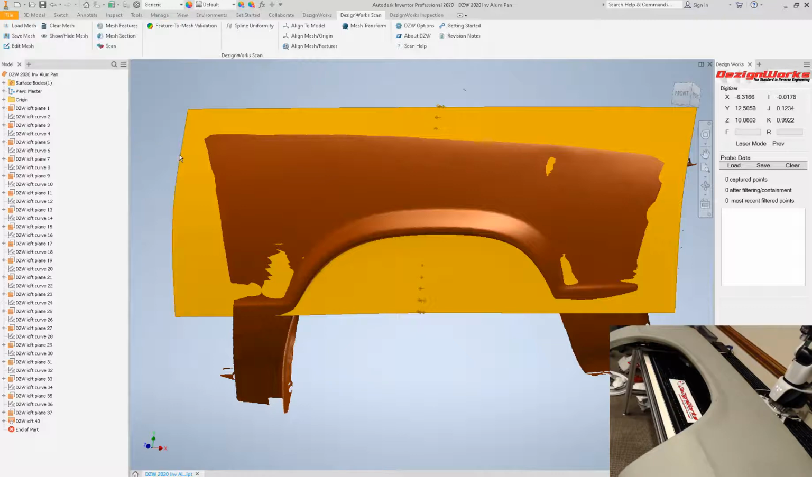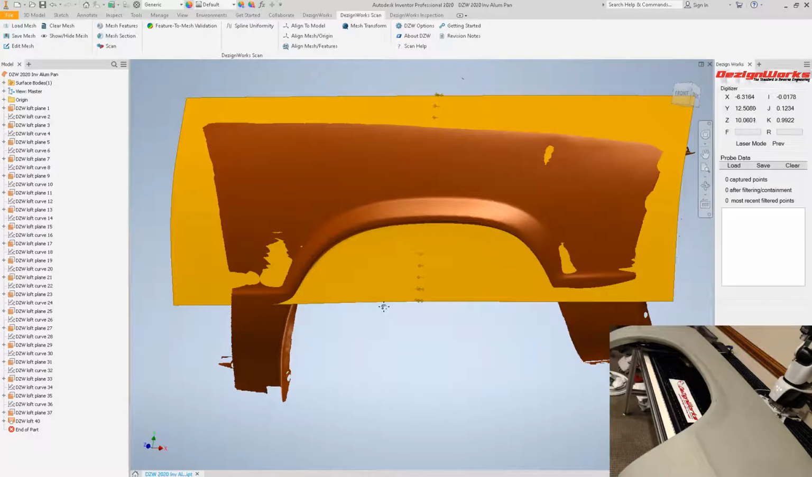So there you have it. Dezignworks 2020 for Autodesk Inventor featuring the Romer RS6 scanner. It's fast and efficient.